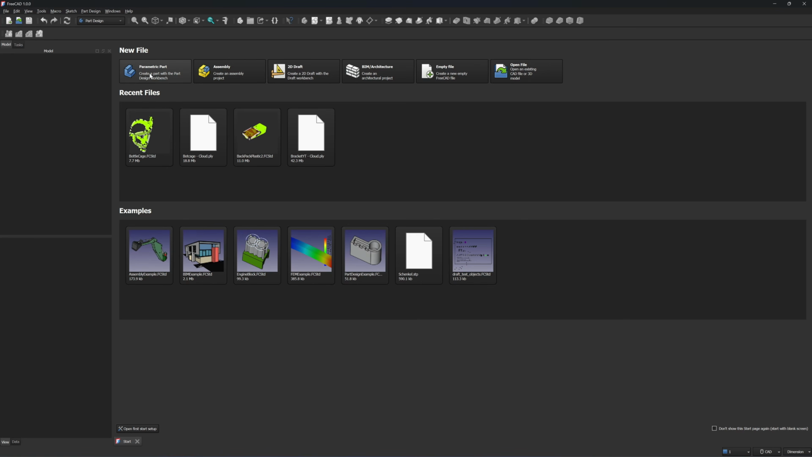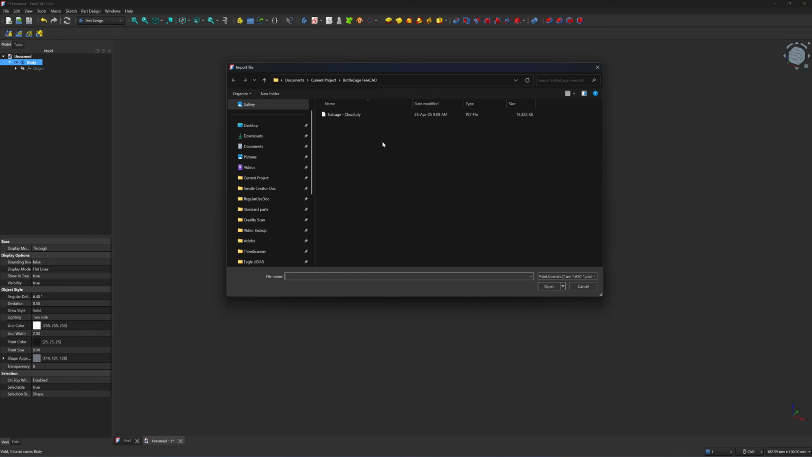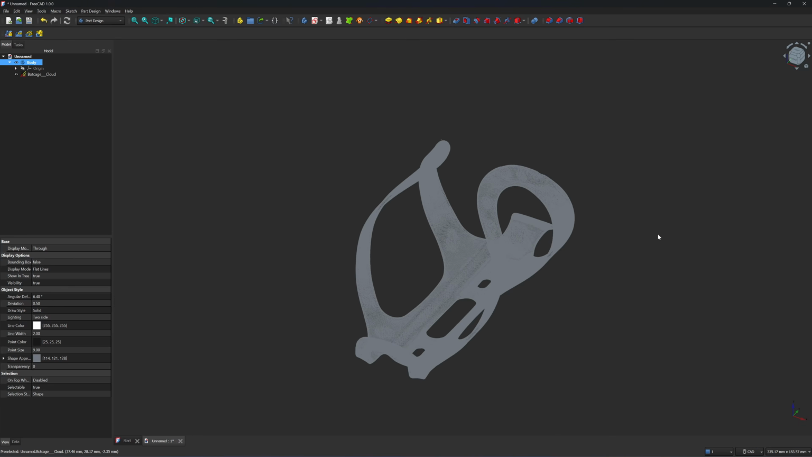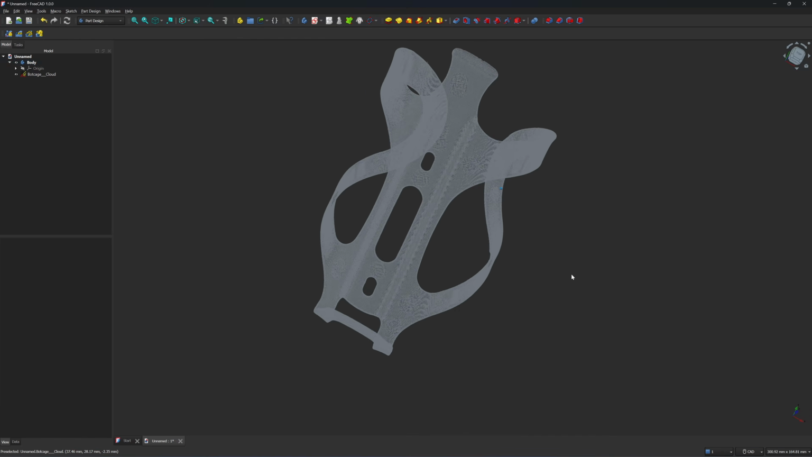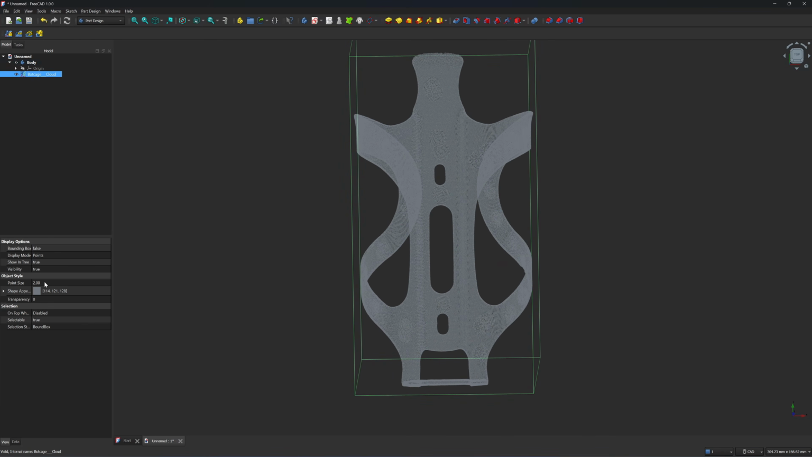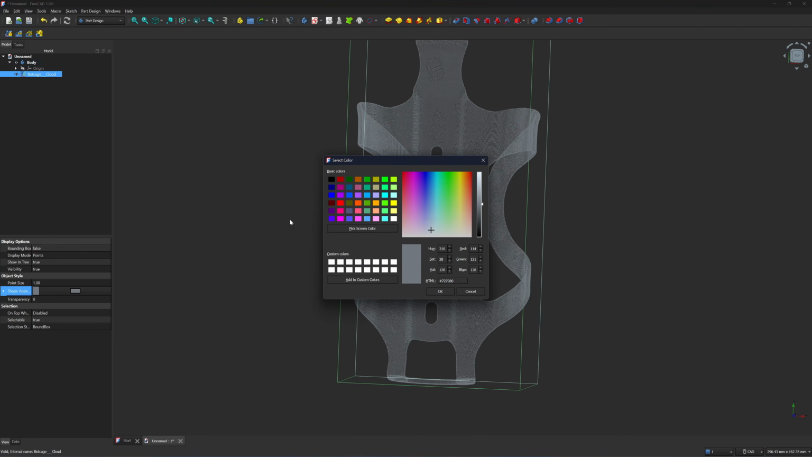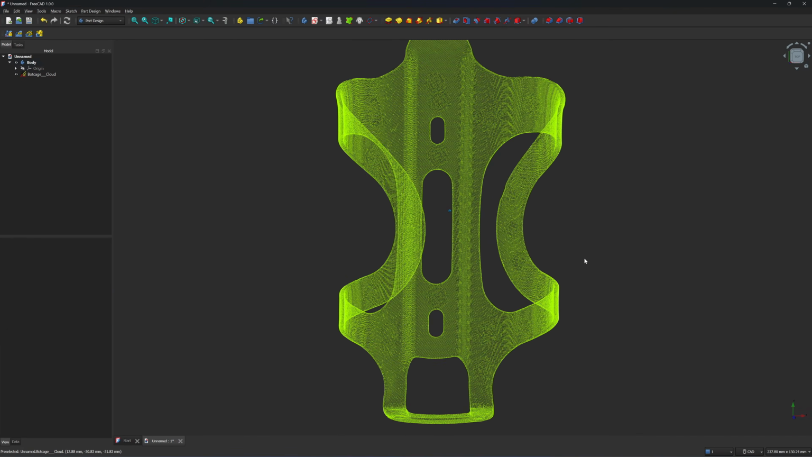Okay, next I'm going to click on parametric part, and then I'm going to import the file that we exported from CloudCompare. Now we have our point cloud here in the default color, which is light gray. I'm going to click on the point cloud and change the point size to 1. Now it's lighter, see? Then I'm going to change the color to something very bright, either green or yellow. With a bright color, now you can clearly see everything.